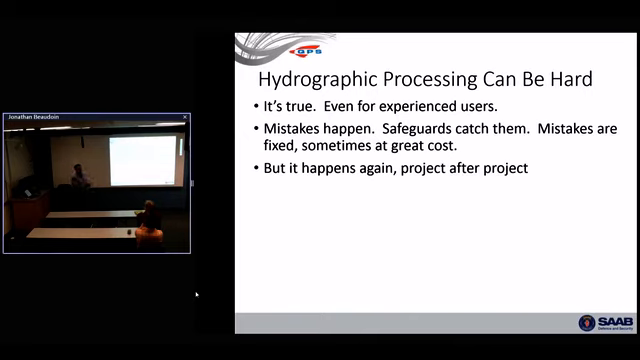You catch a red eye, you get off the plane, you get on the ship, you're doing a patch test in 6 hours, and you make mistakes. They happen over and over, and even when you really know what you're doing, project after project, you're rolling the dice. Eventually you'll make a mistake, even if you know what you're doing.